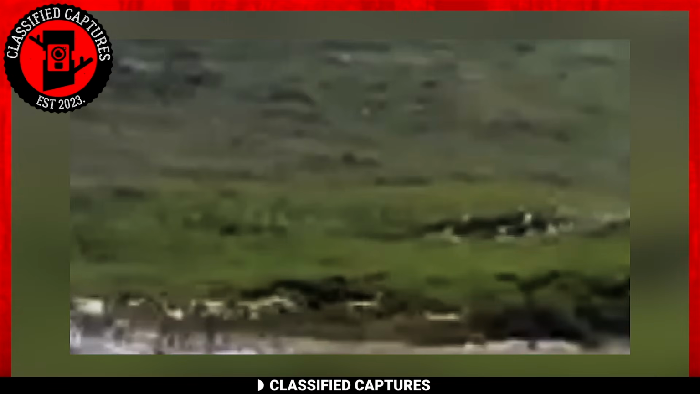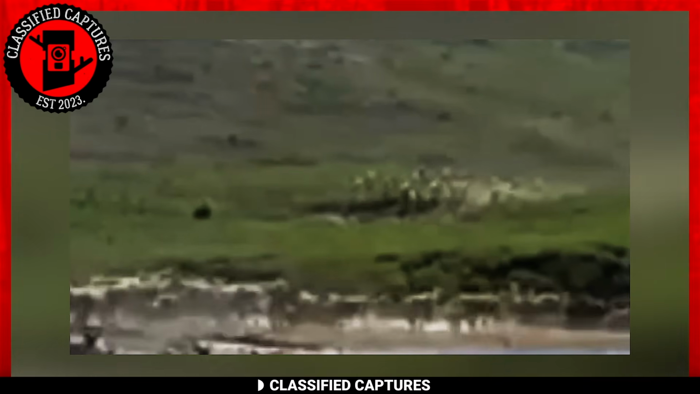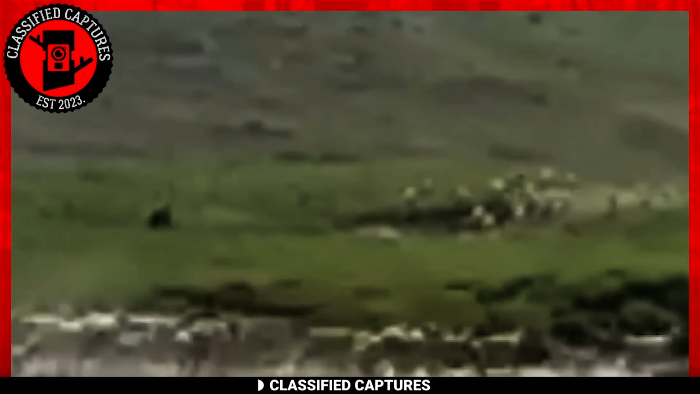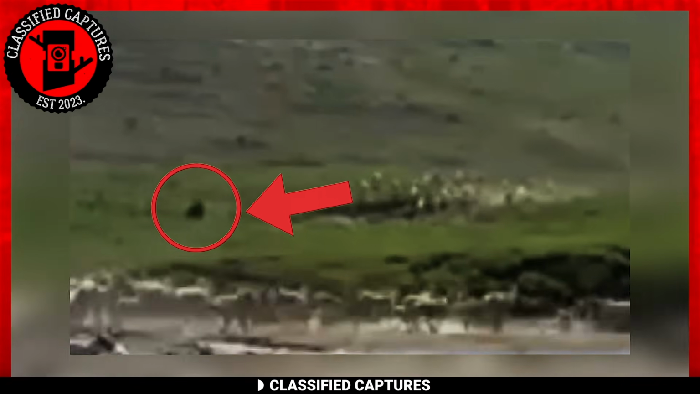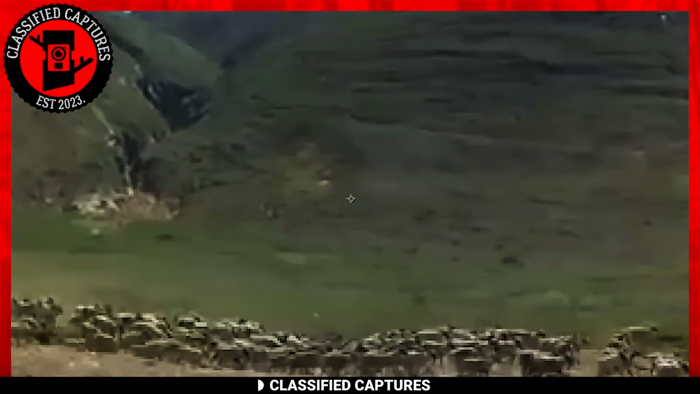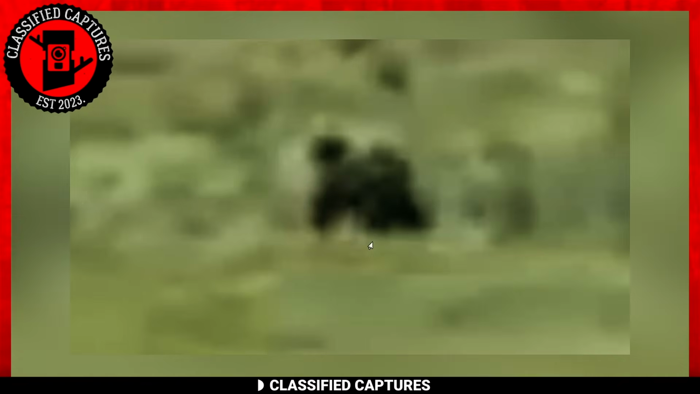So what could this enigmatic creature be? It exhibits fur covering its entire body, walks on 2 legs, and displays signs of remarkable intelligence. Does that ring any bells? You guessed it, Bigfoot. The paranormal community is fairly confident that what we're witnessing here is none other than Bigfoot. What do you think?